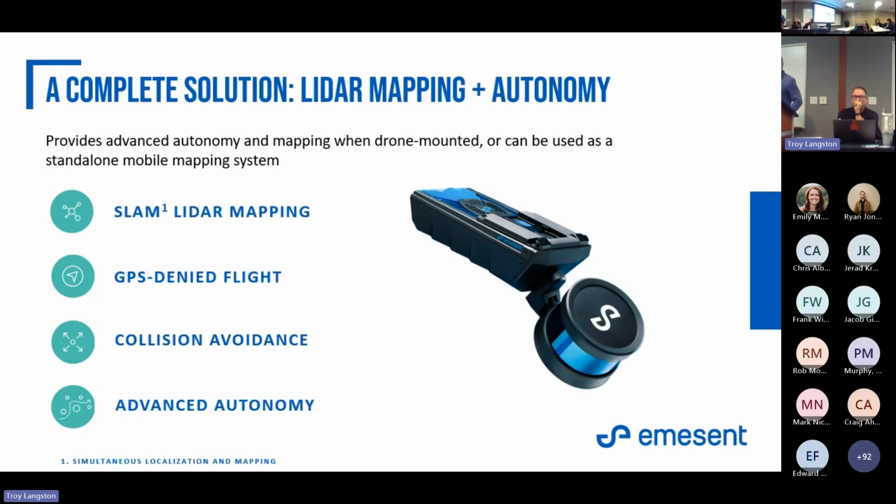So this is our Emesent Hovermap. It is a SLAM-based LiDAR, simultaneous localization and mapping, specialized for GPS-denied environments. It works great underground, with limited GPS, within cities, anywhere you're going to have trouble gathering and maintaining a GPS signal. We're going to work really well there. What's unique about us is we can be deployed in several different manners: on Spot, handheld, in a cage dropped down a tunnel or cave, on a drone, or in a backpack. A lot of different deployment options.